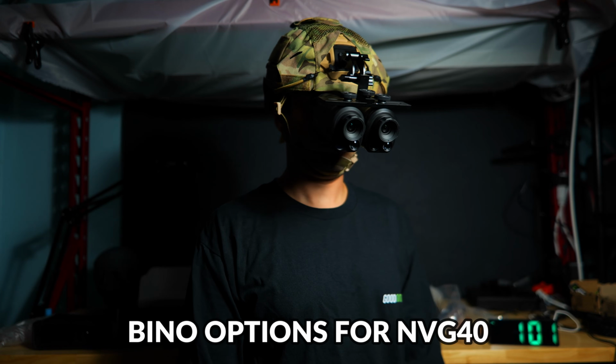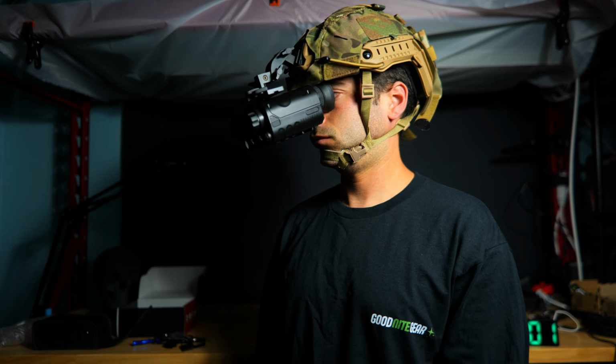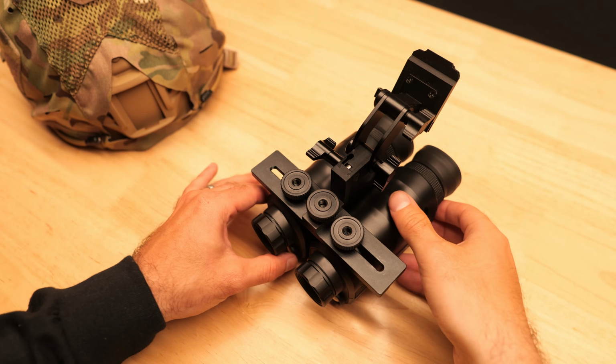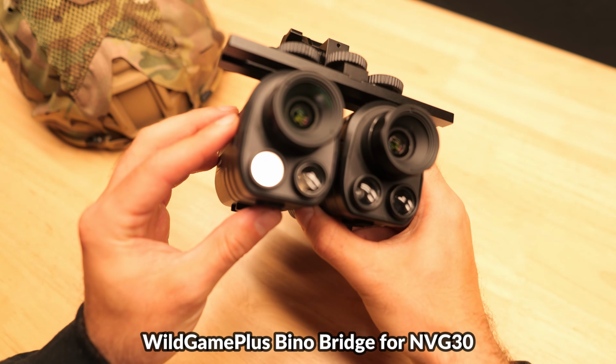There's no bino bridge specifically designed for the NVG40 yet, and I'm not sure if there is one in the pipeline or not, but I was able to bridge together a pair in a bit of a bootleg fashion with the Wild Game Plus bridge that's designed for the NVG30.